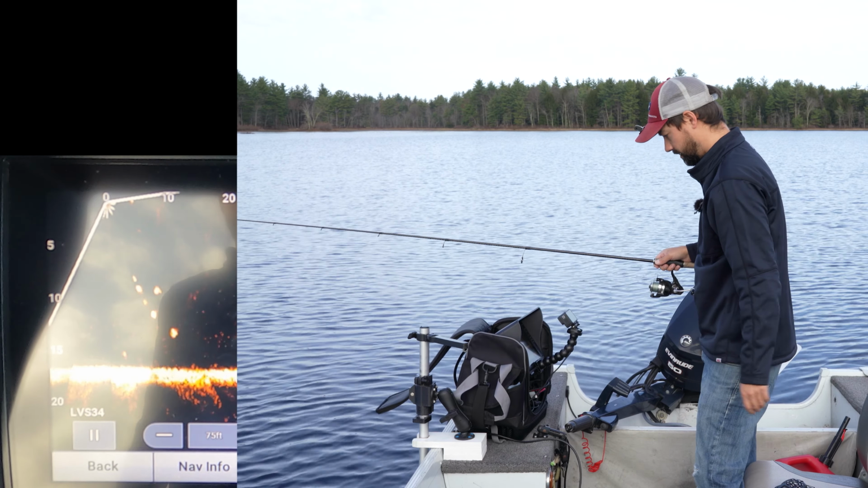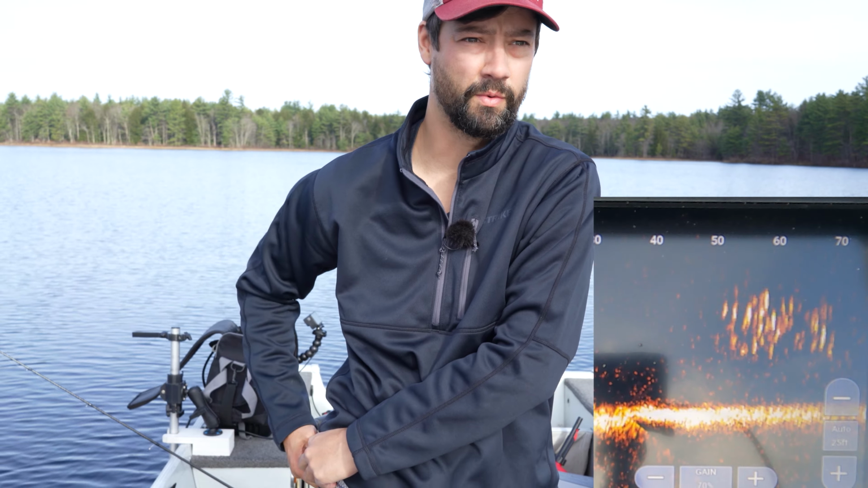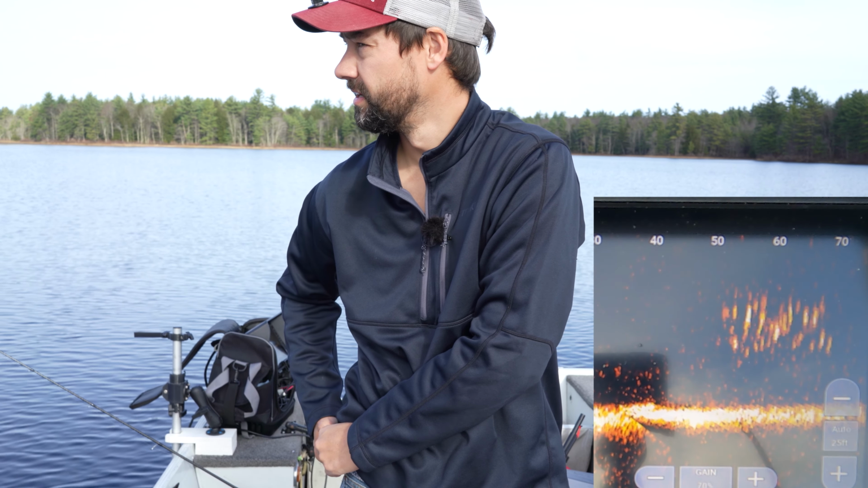All right, they're 50 feet away from me. So let's, we're using the Minn Kota Tarova. What I like to do is just clip this thing to my side. I know a lot of people wear it around the neck, but I can't with the microphone and stuff.